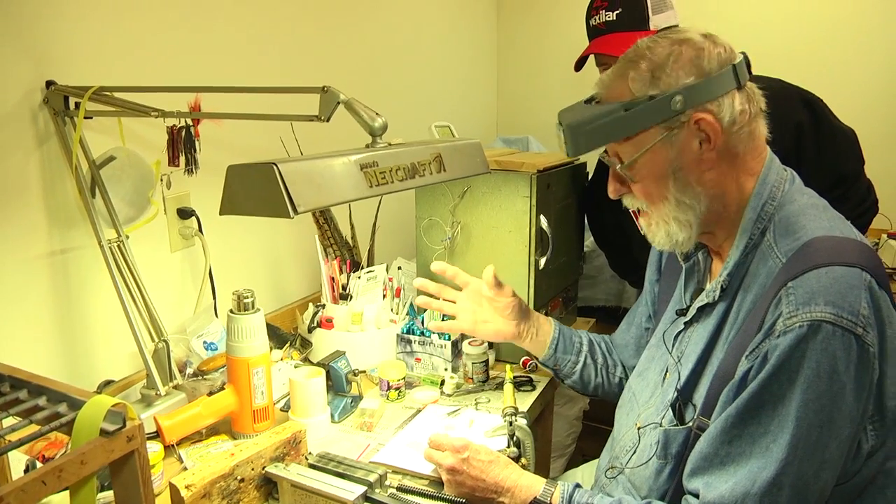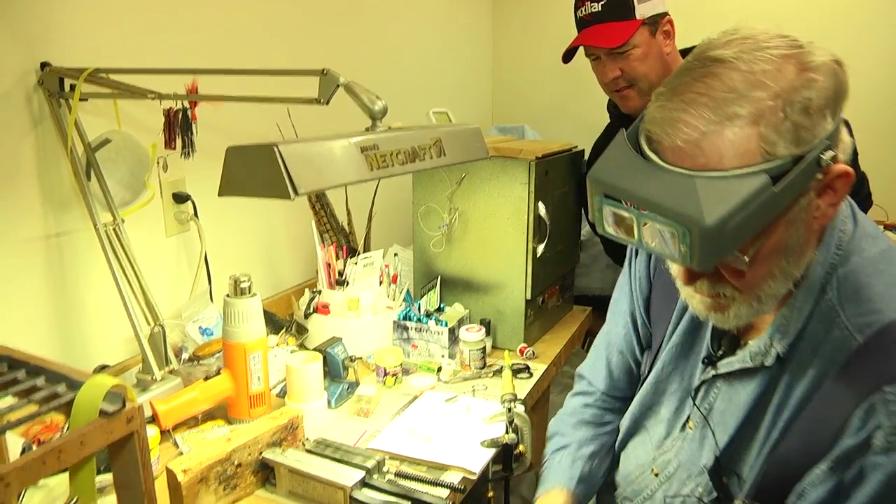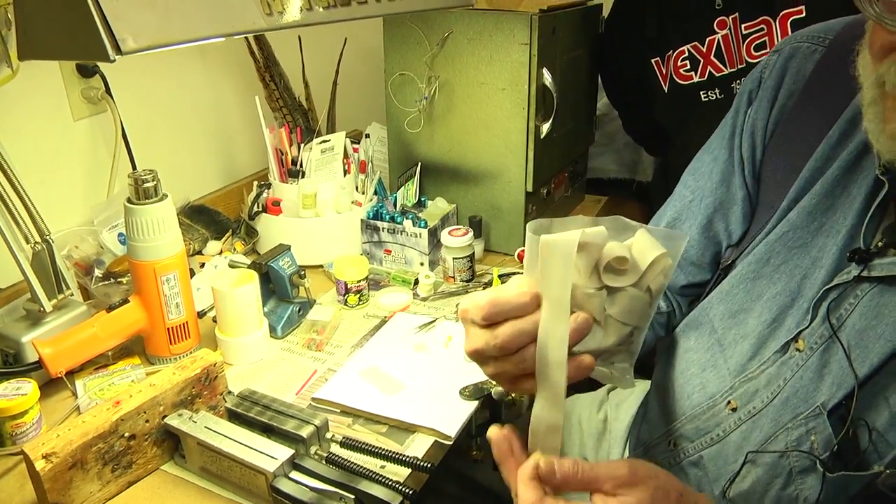That comes in, you can either buy a pound roll of it, which is a lot. The chartreuse I can't get anymore, so it has to be all white. But it comes in a long strip here, so it'll come like this. You'll get a big package of that, and you'll cut what you want. And this is the finest that they make.